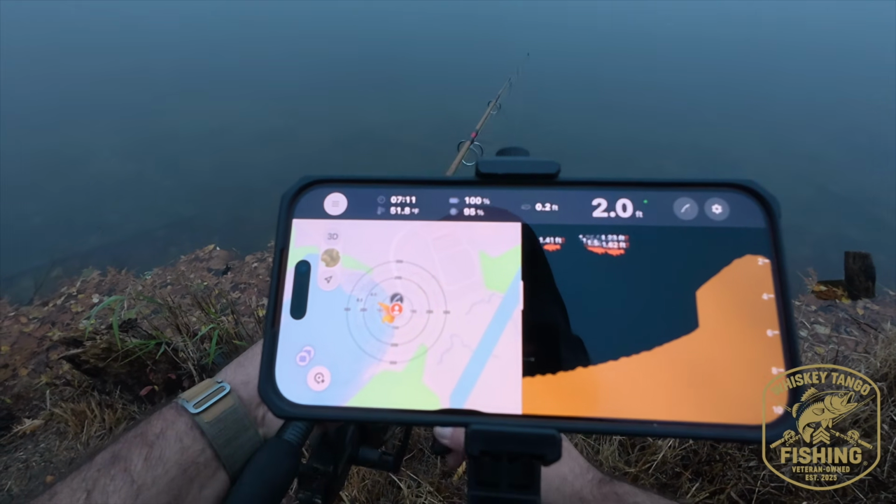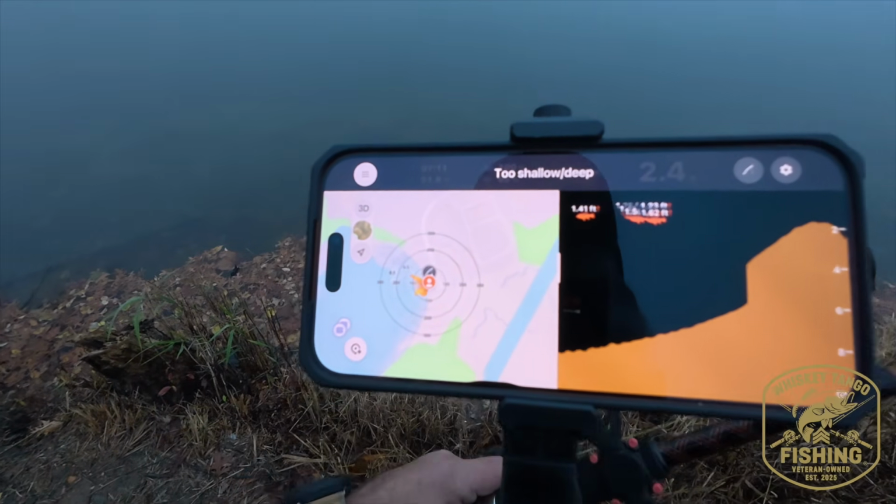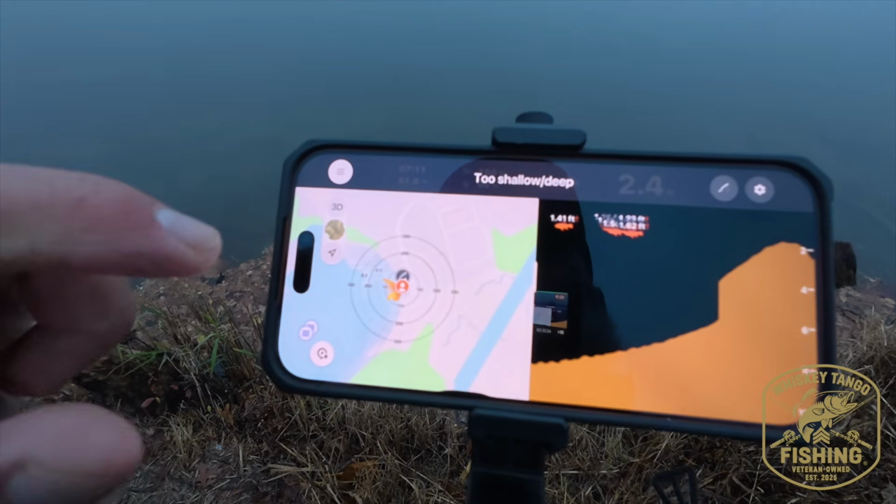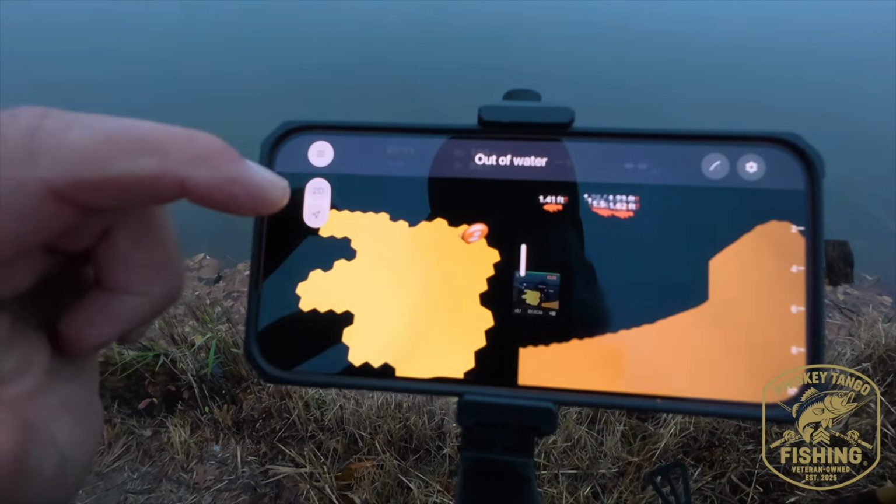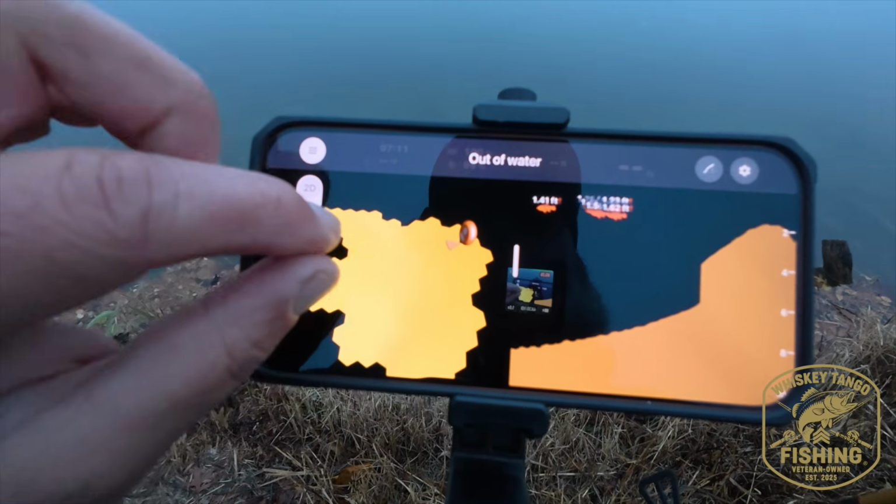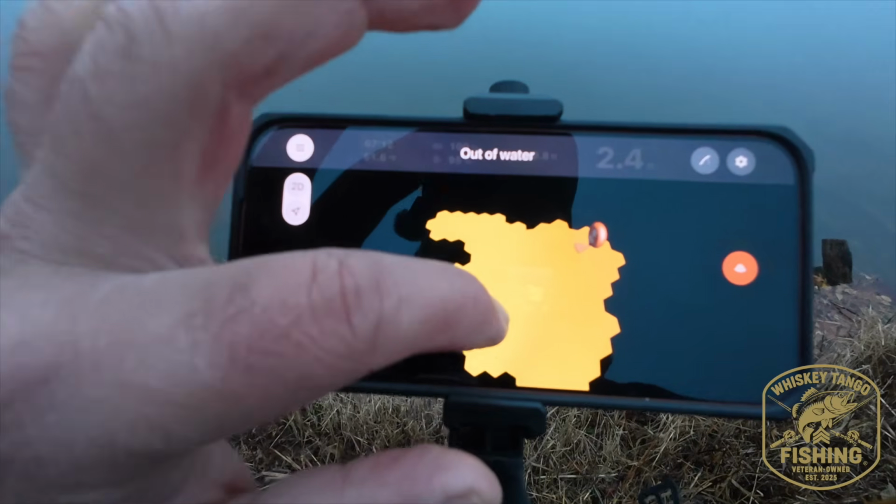So now I'm going to show you what that 3D image looks like. So if you see here on the corner, it says 3D. I'm going to hit that, and I'm going to try to open this up a little bit.